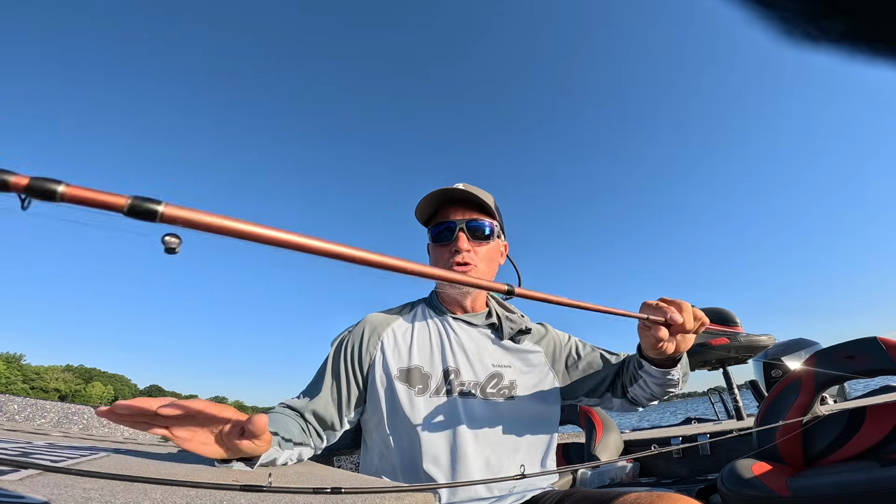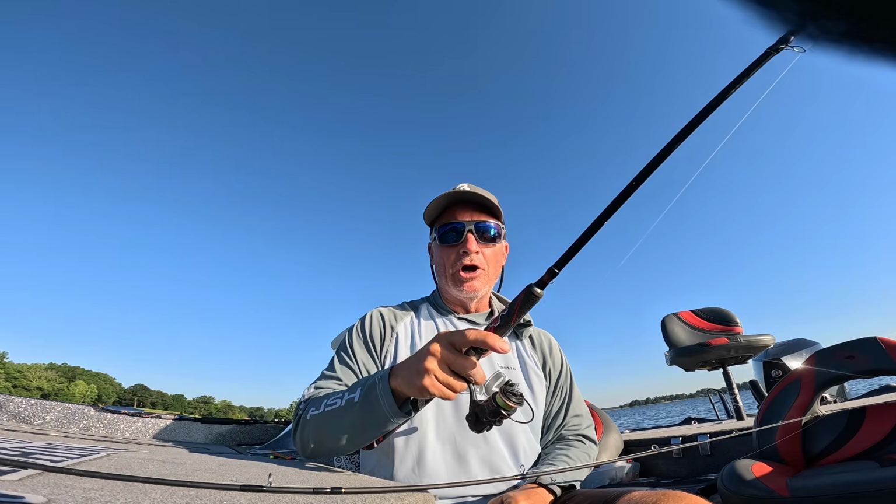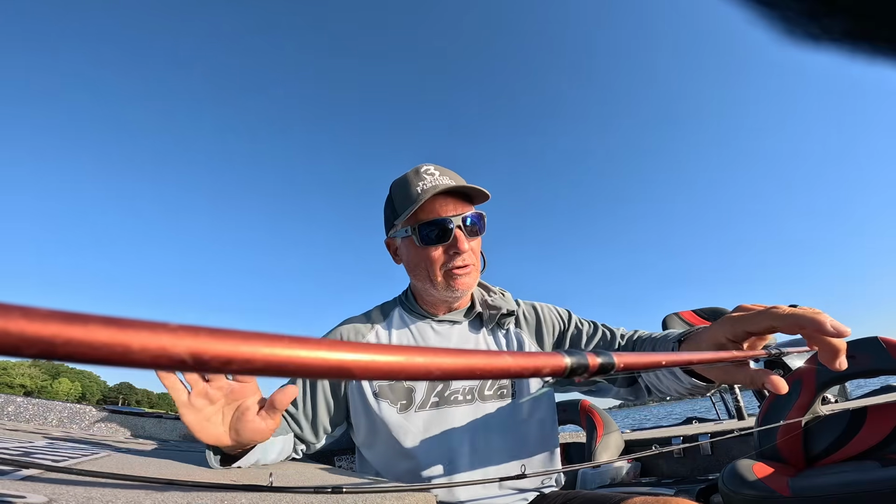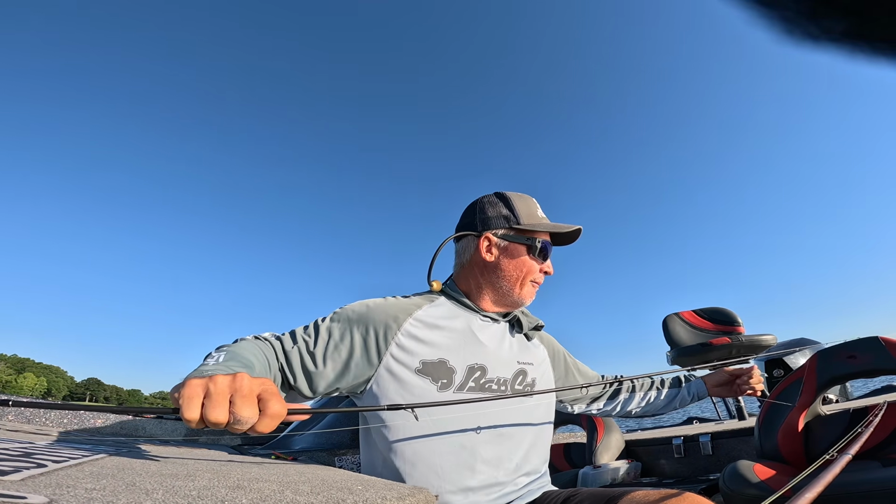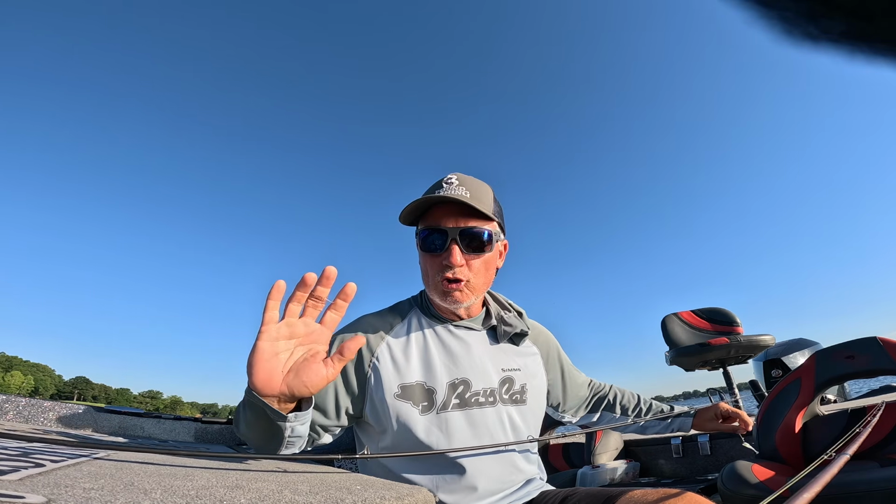10-footers, in my opinion, you can set the hook that much faster. You have leverage. All you're doing is flipping your wrist up, and you've got that fish caught. Now, don't get me wrong, you can catch fish with 8-footers, 6-footers, and obviously that's a favorite, and we've even got one out right here. But my total tip of the day has to be, try a 10-footer.